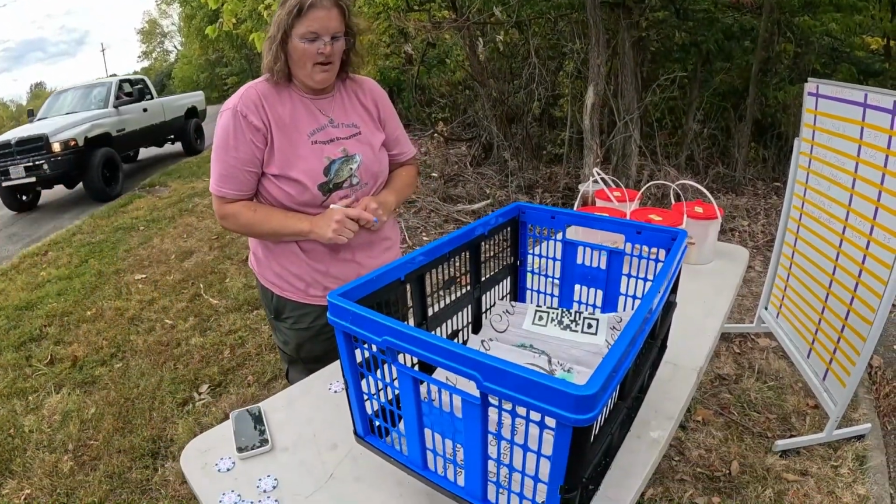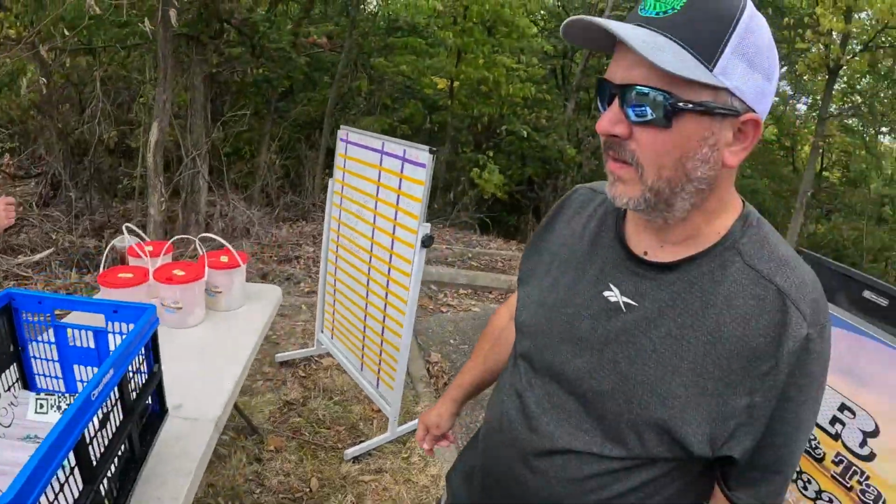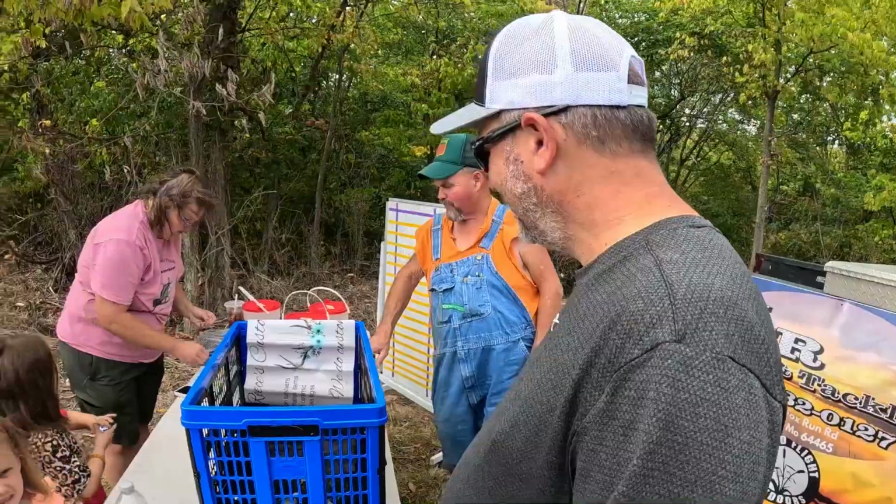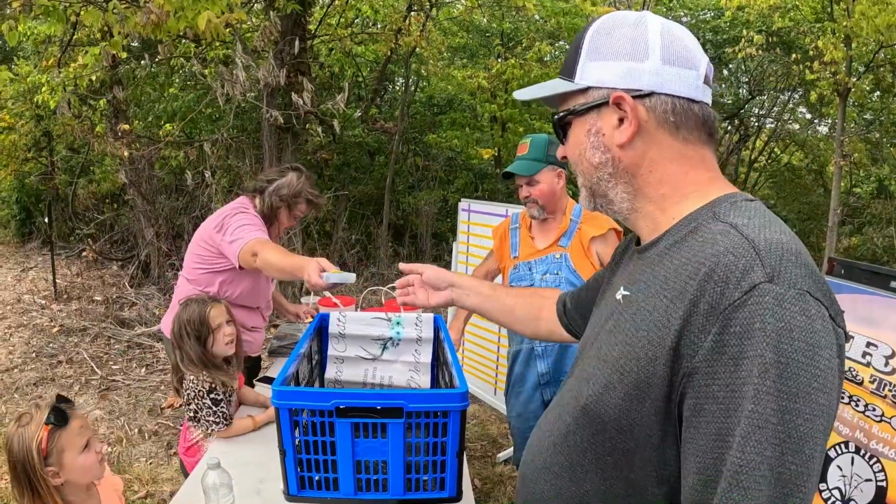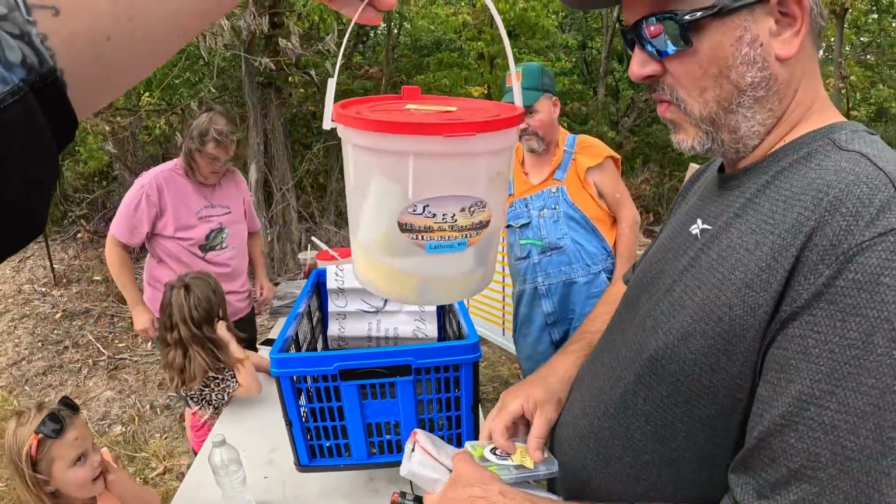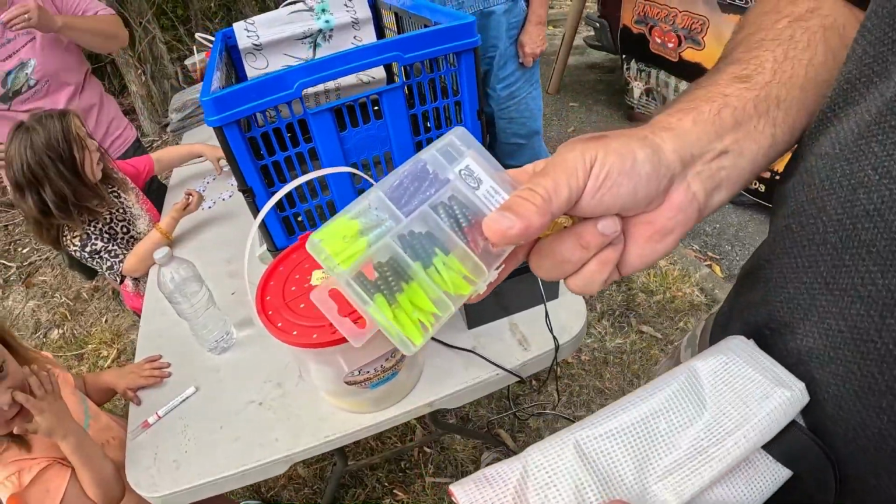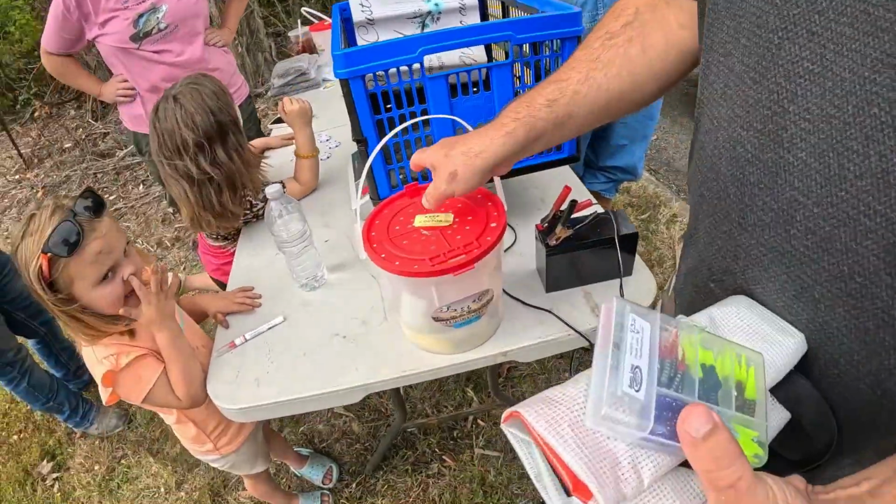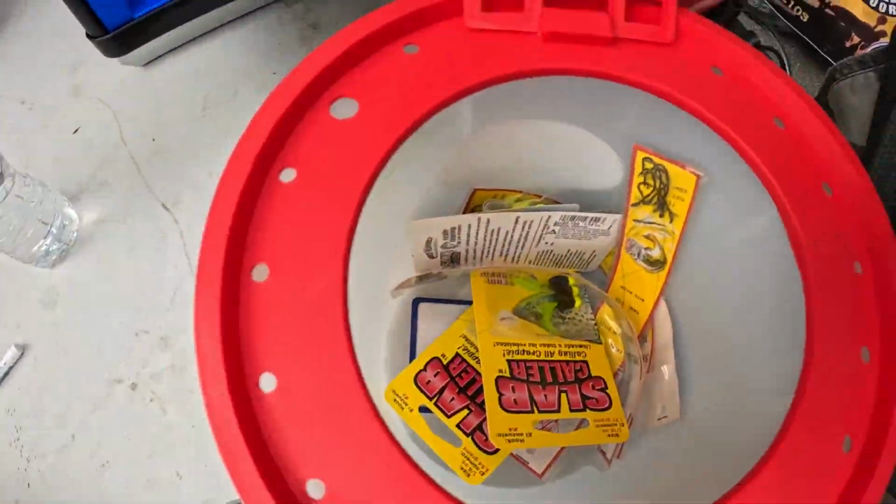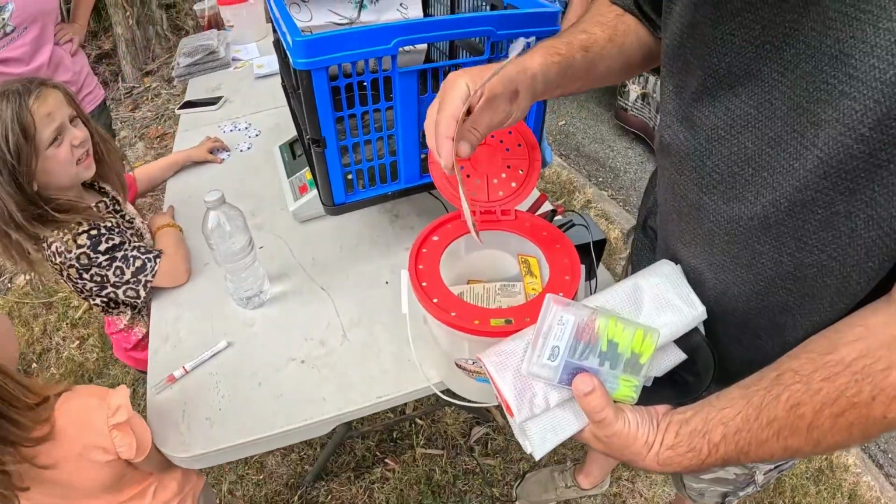Hang on to this. Yeah. 407. It's 5 pounds light. It's way light. 29. There's one of them. Hey, free stuff. What's that? Maybe some stuff inside there too. We got some small crappie jigs. Appreciate it. Where's Nana? Here. That's right. Oh. Heck yeah. Some stuff and things.